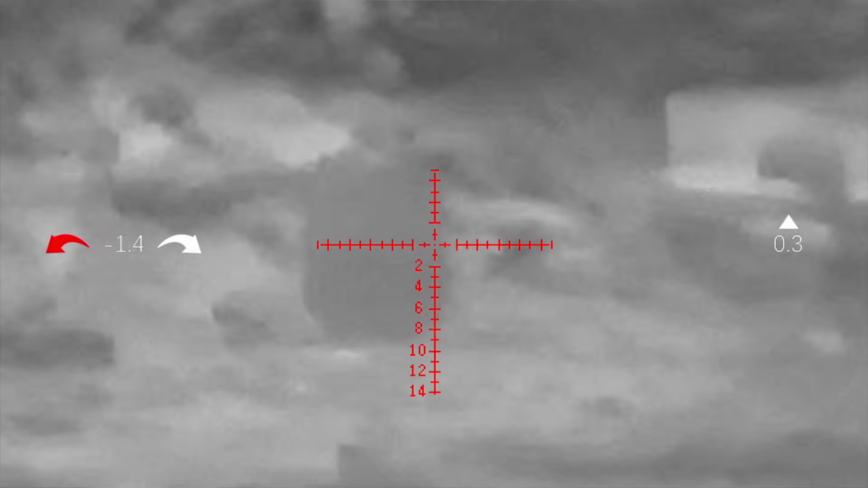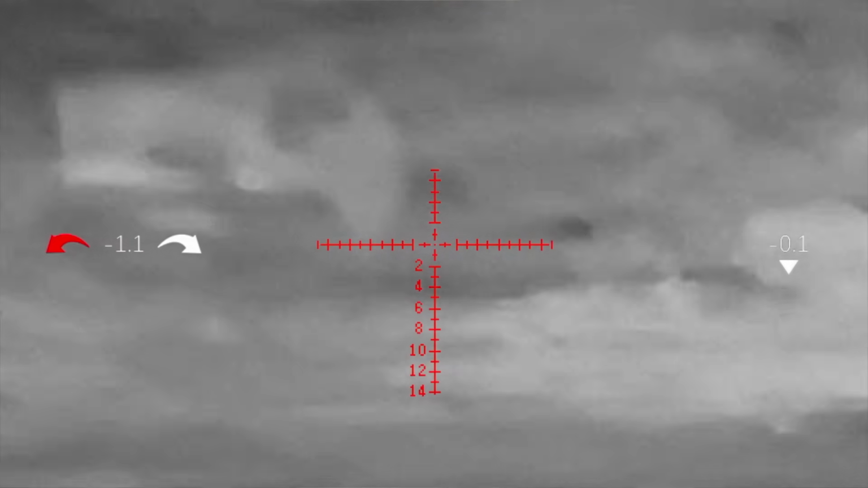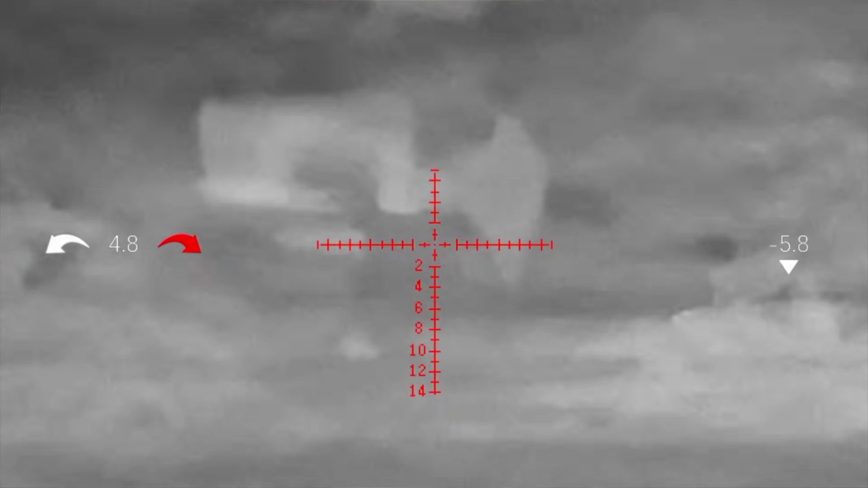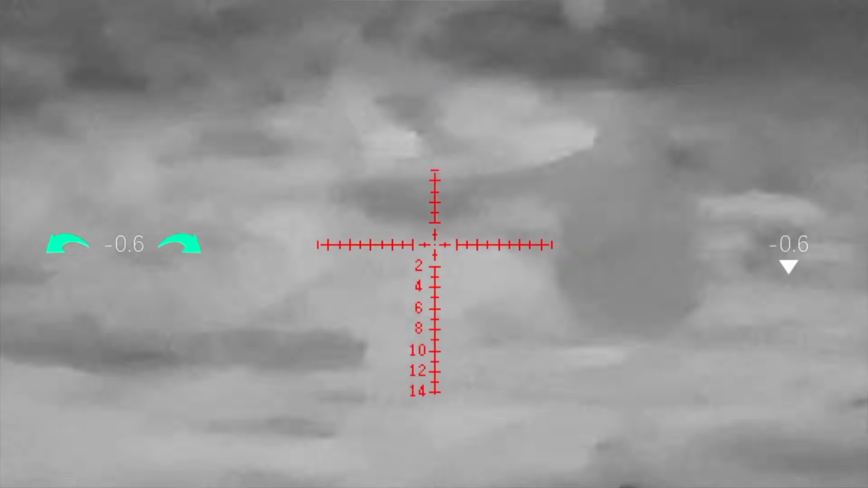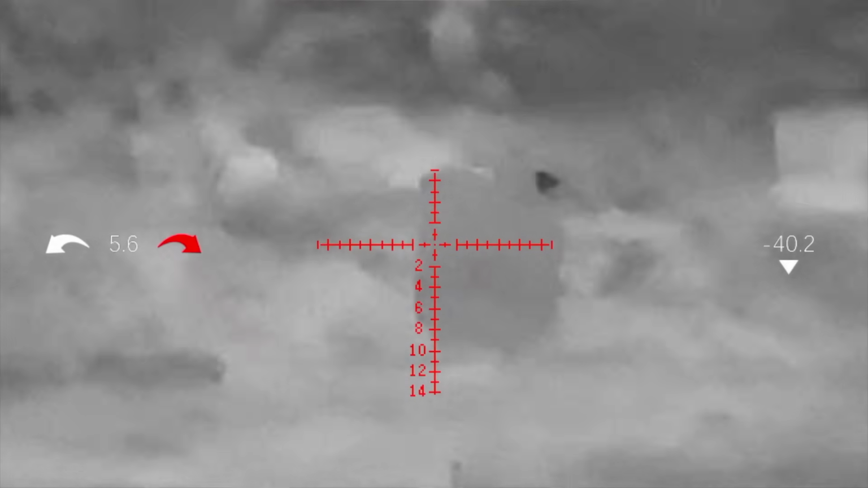But again, because you could choose your different color palettes, I could go from black hot to white hot, and then sometimes pick them up easy. But all the more reason it's nice to be able to have an offset red dot there for those types of situations. Now, what this is really meant for is not necessarily shooting at steel targets, but that's how I practice, and so that's what I have to shoot at.